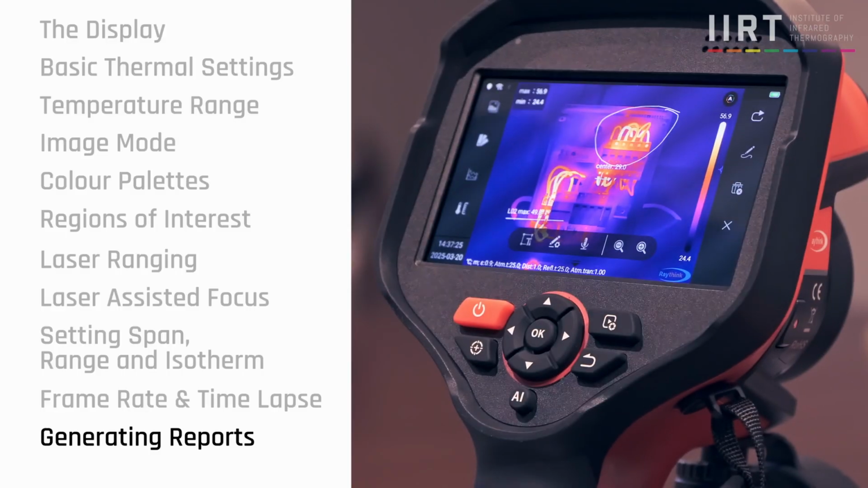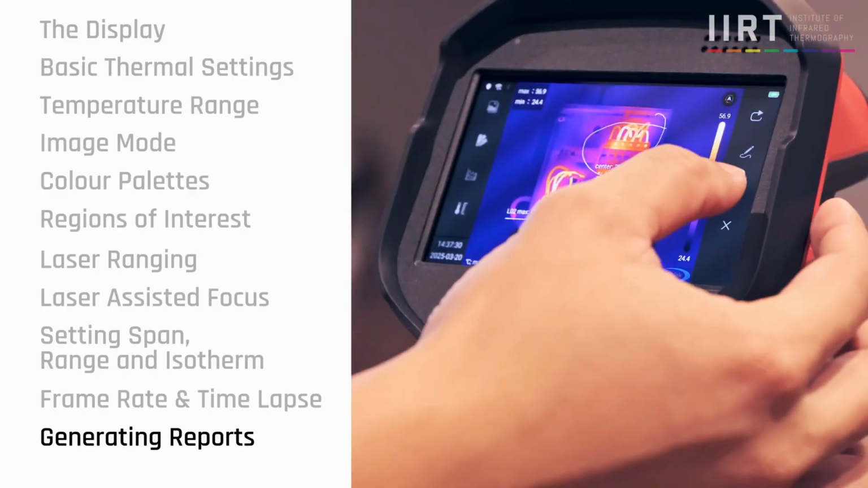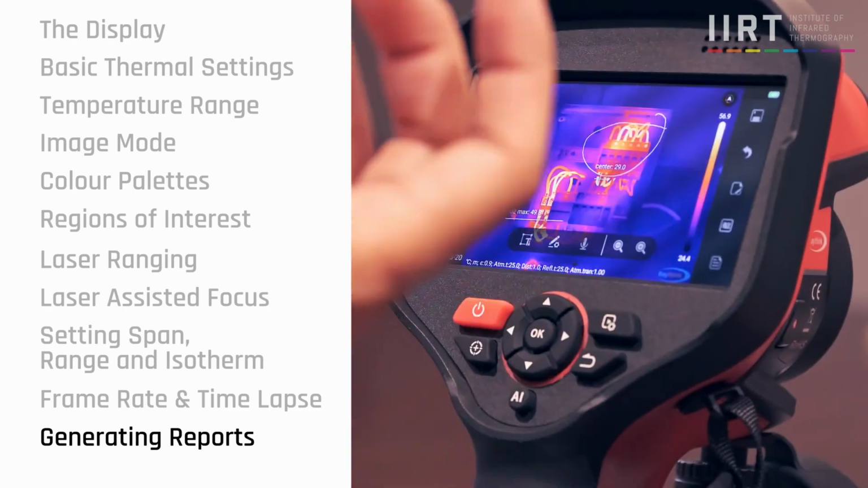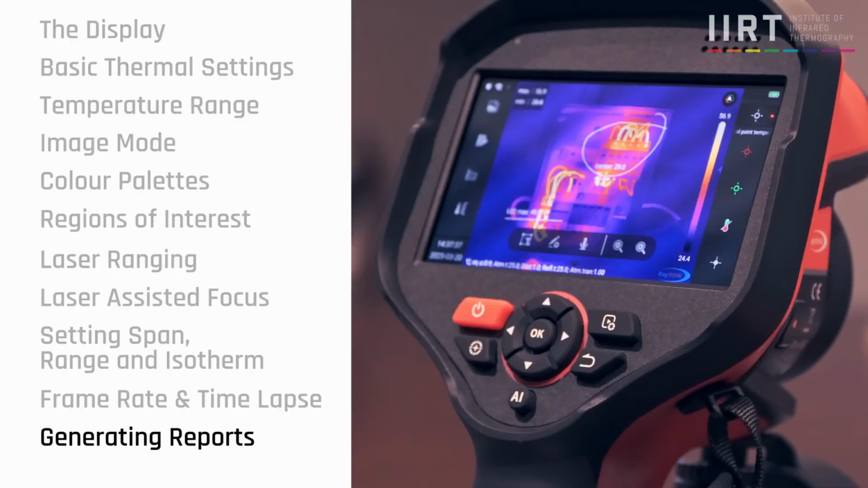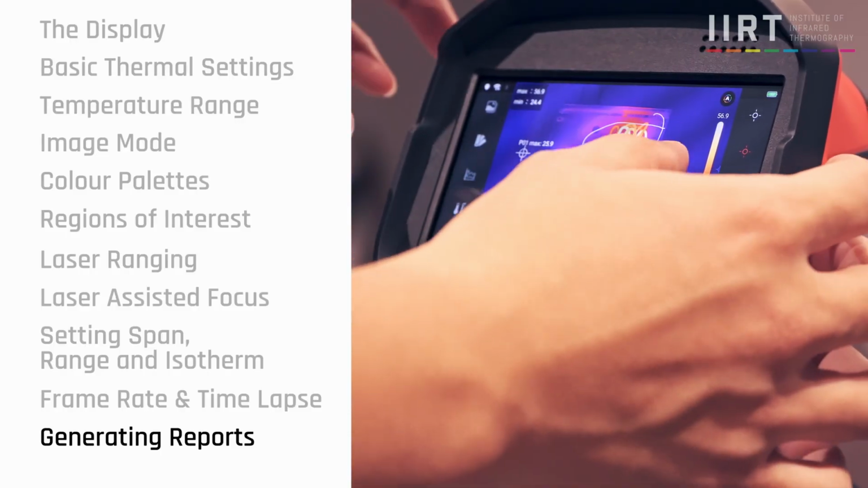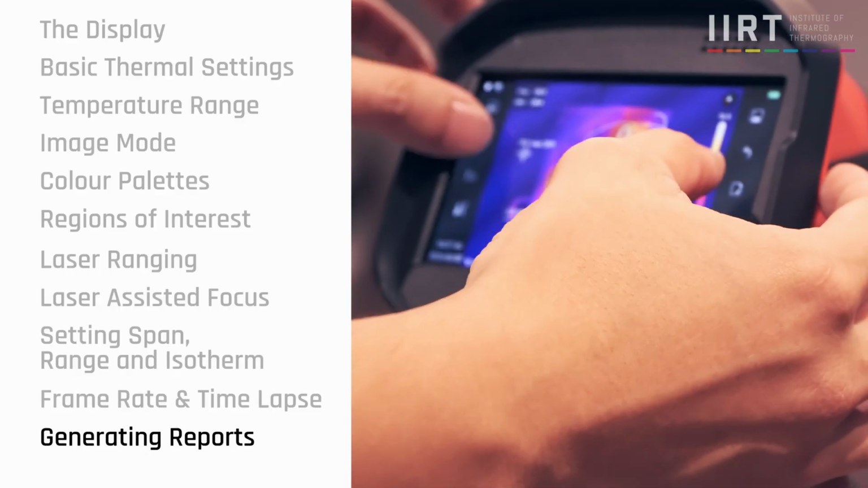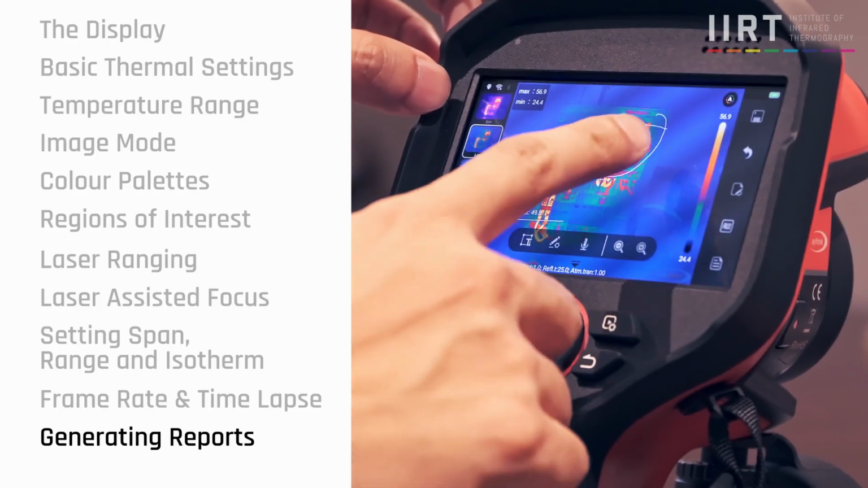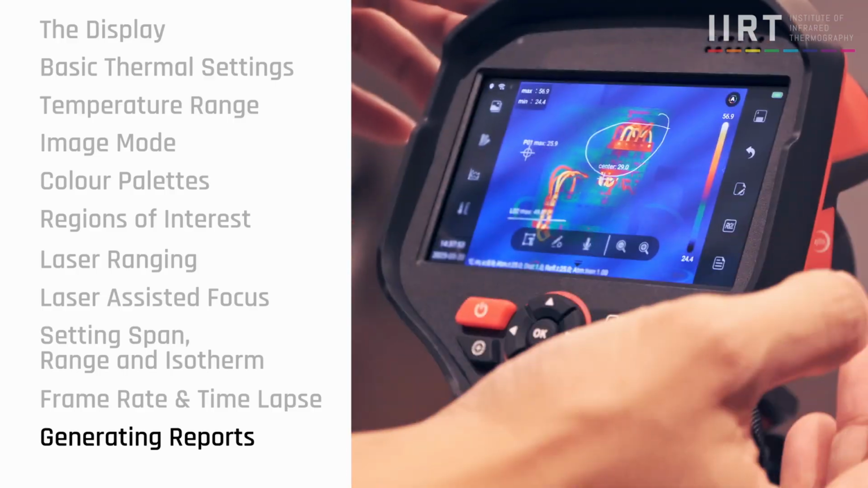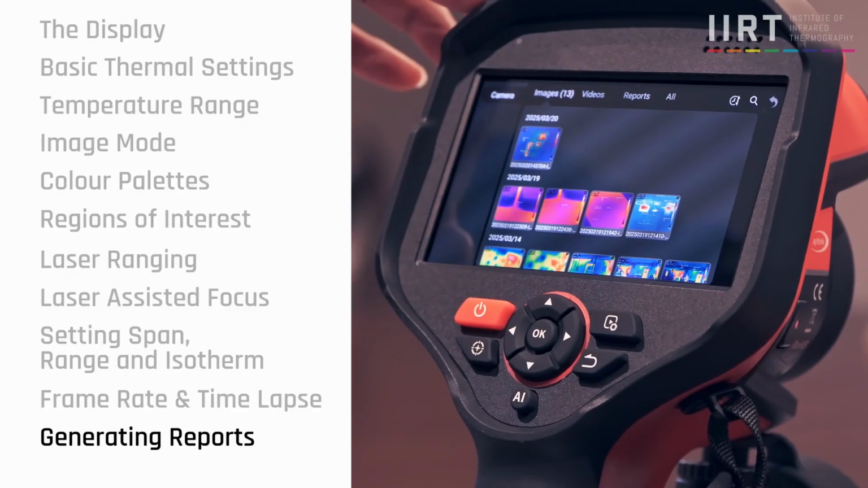Wow. Okay, so if I'm done, then I can even add an additional temperature point after capturing the image, right? Additional temperature points if I'm happy with this, and I can even change the color palettes. Once I'm done with everything and I'm happy with this, I can just save this and go back to my image save file.